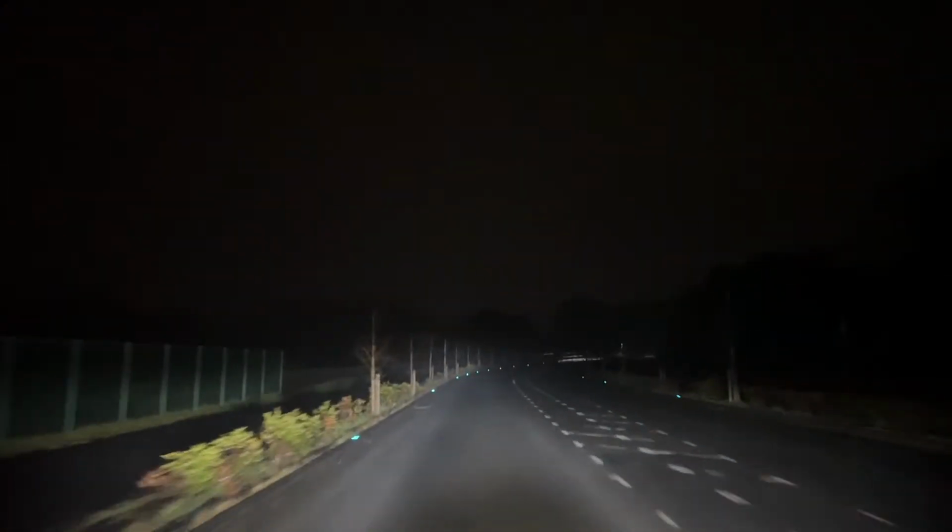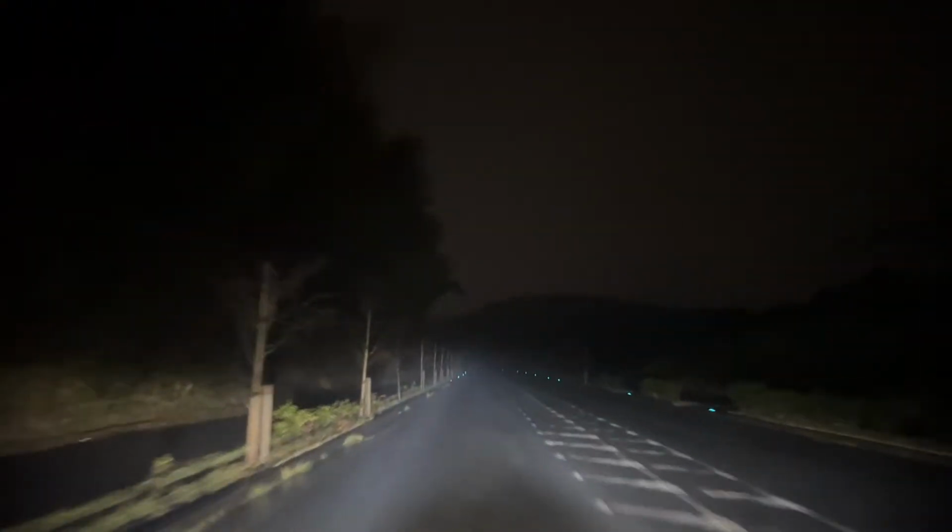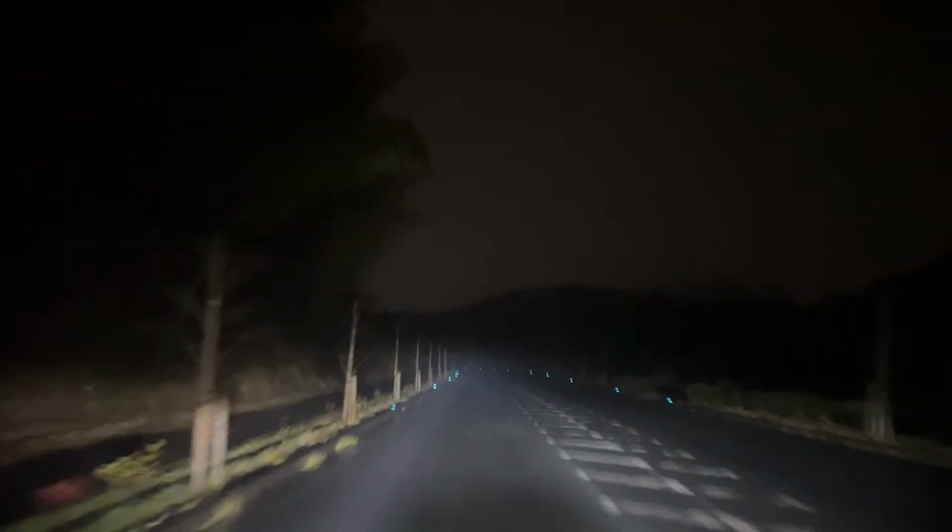Can you guys see anything at all? Because it's pretty dark and foggy to me. I really hope the connection is holding up. I can't really see the number to see the bit rate right now. But yeah.